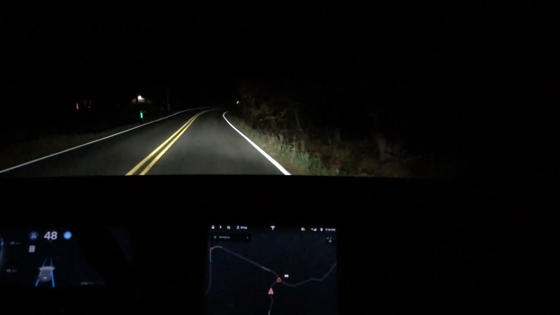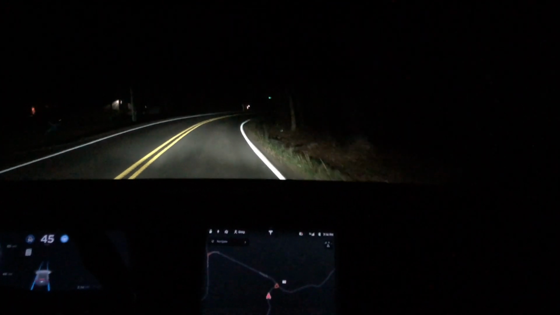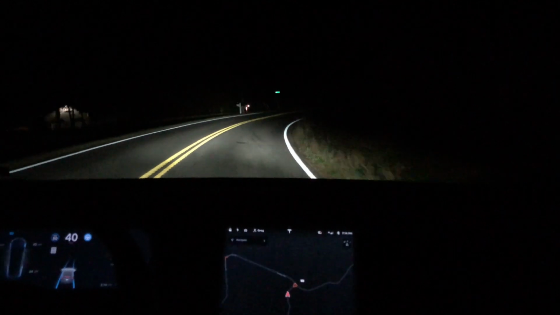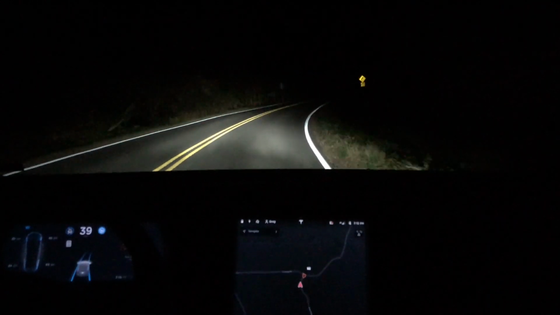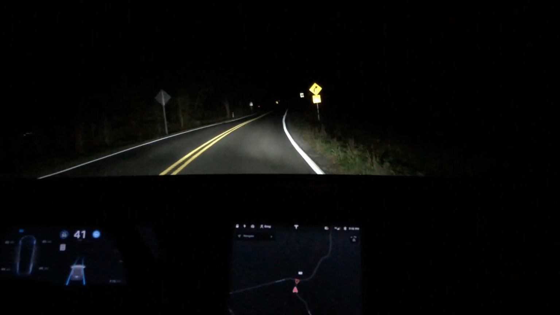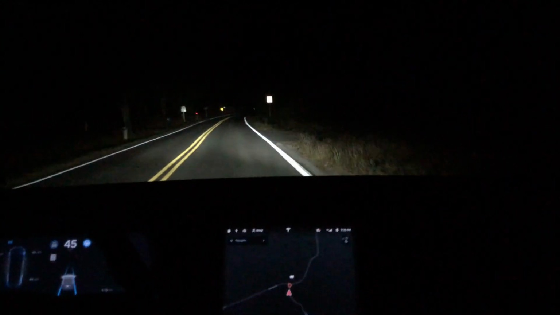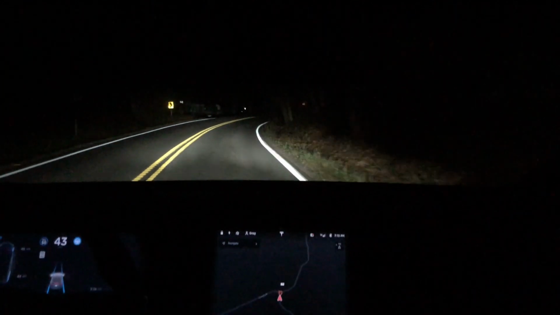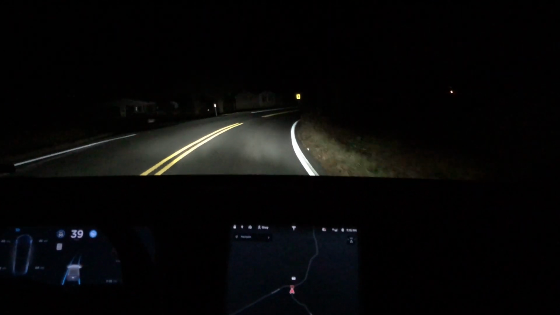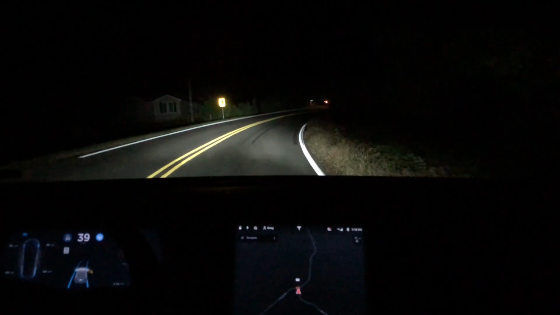Here's another great example of it slowing down for turns. It also does a pretty good job with auto high beams.